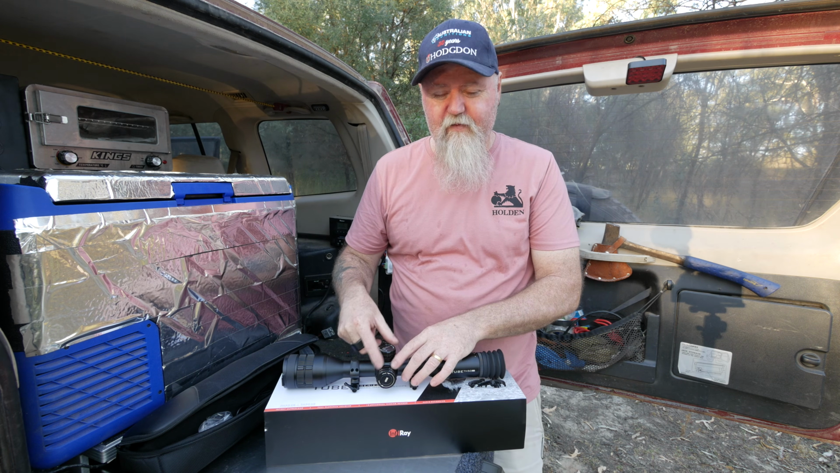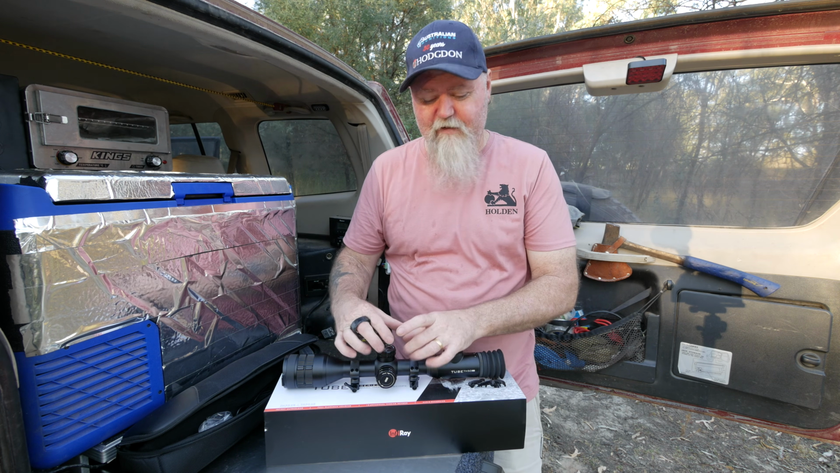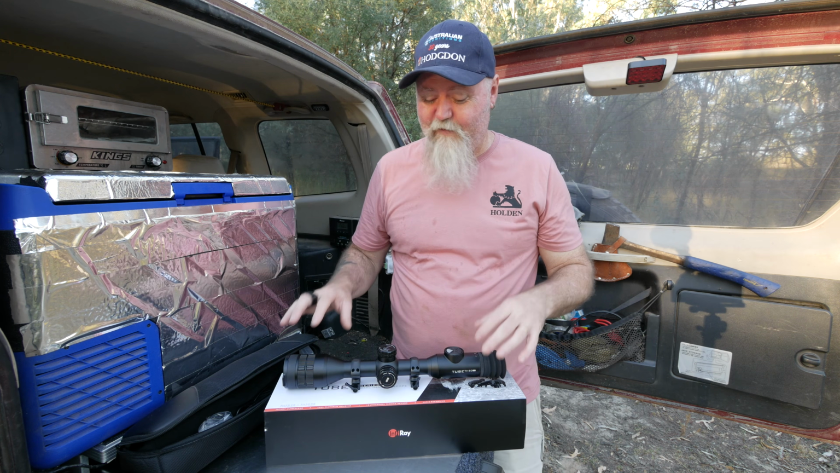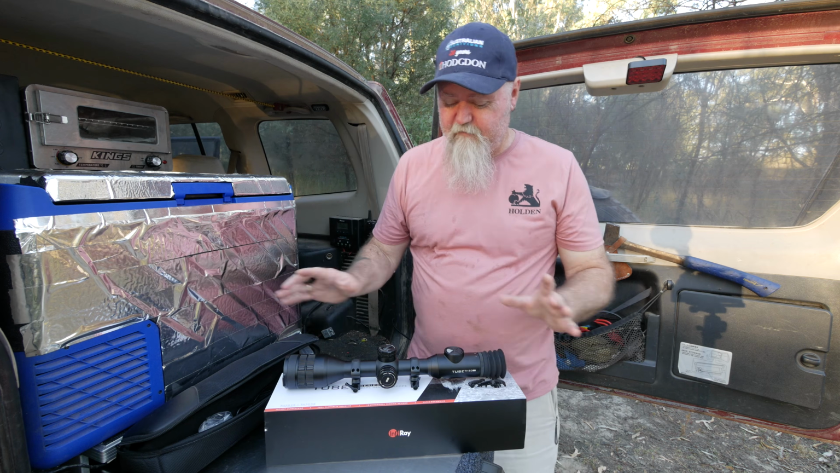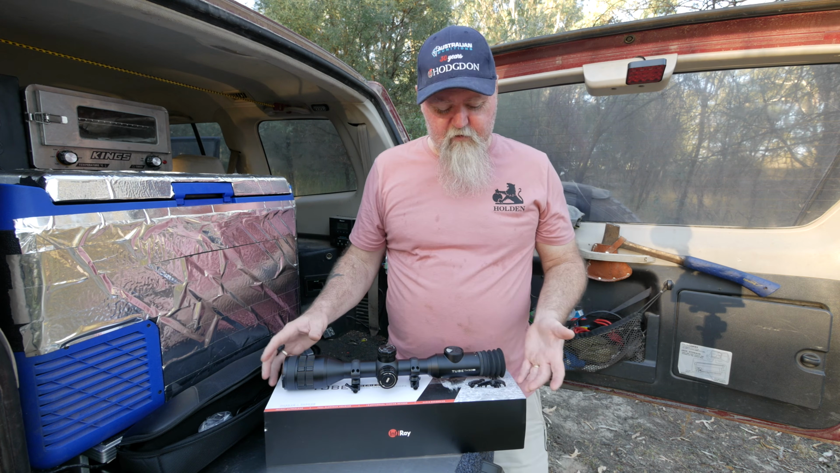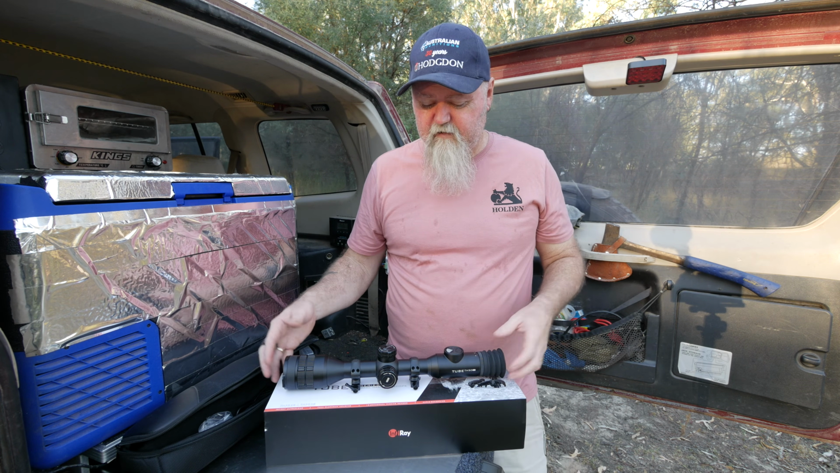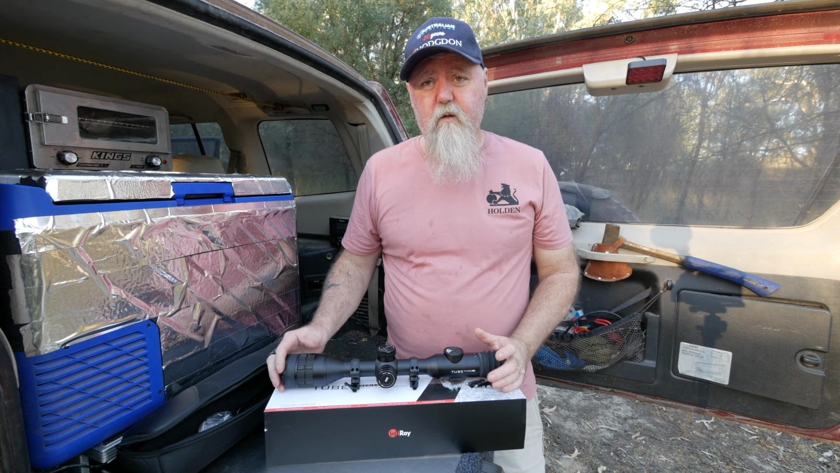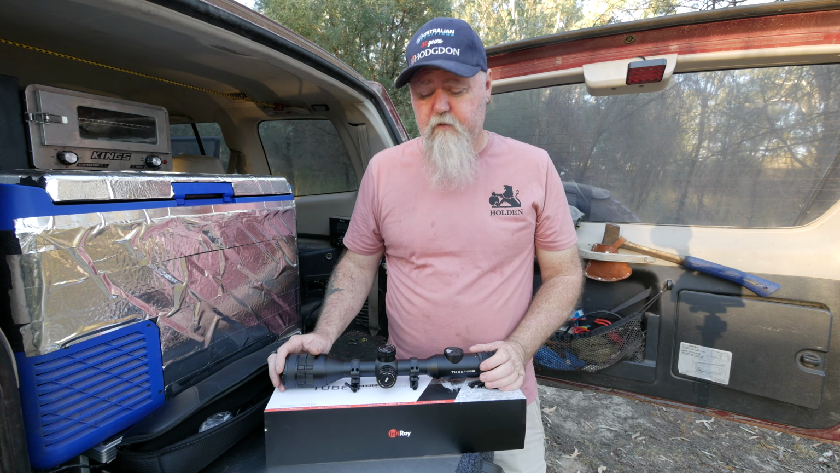I think it's just the O-ring seal's so good, it makes a bit of a pressure pocket, and it doesn't let it get back on. It's definitely not a one-handed job, it's a two-handed job. But that's about it for the cons. That's the only things I could really find that was anything to even mention. Everything else, pretty good. We'll go on to the pros.